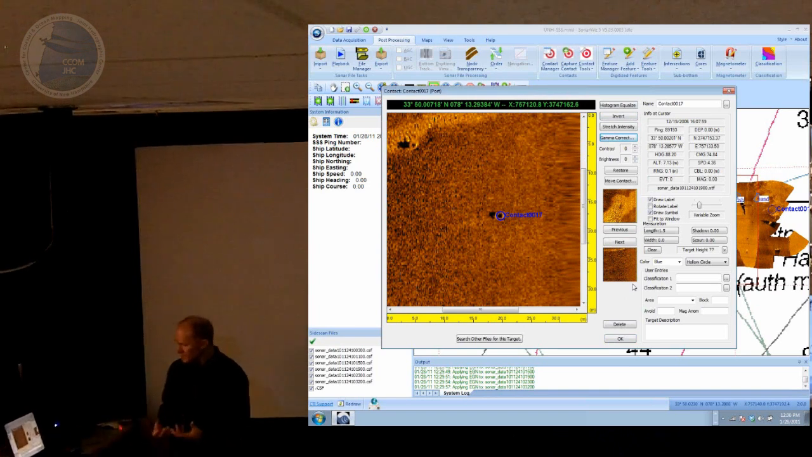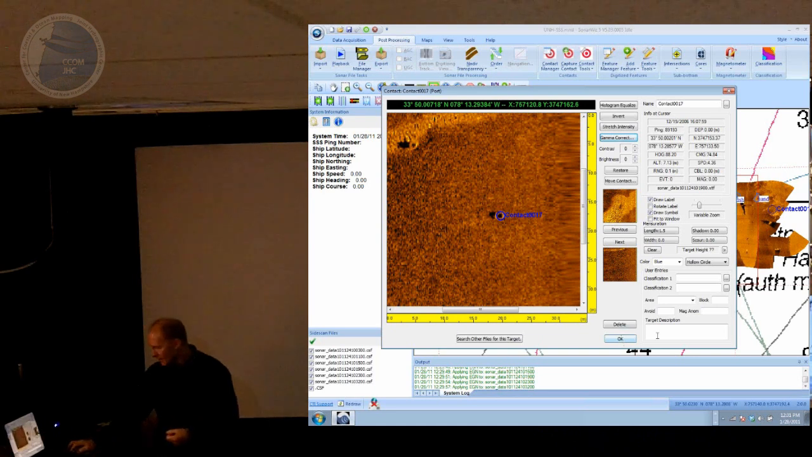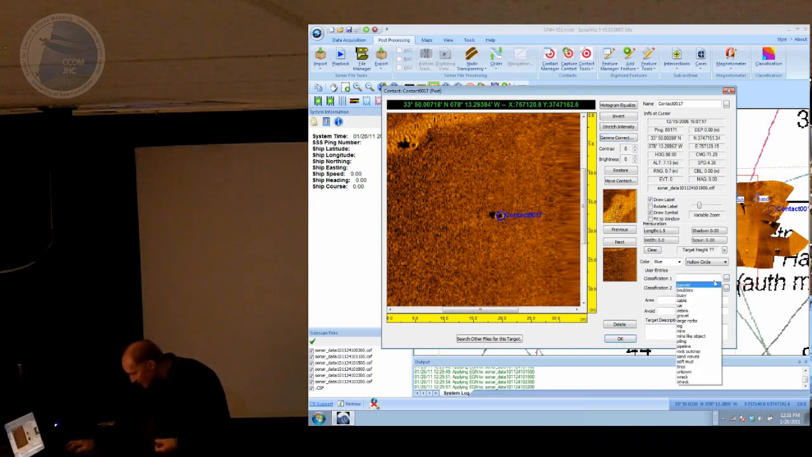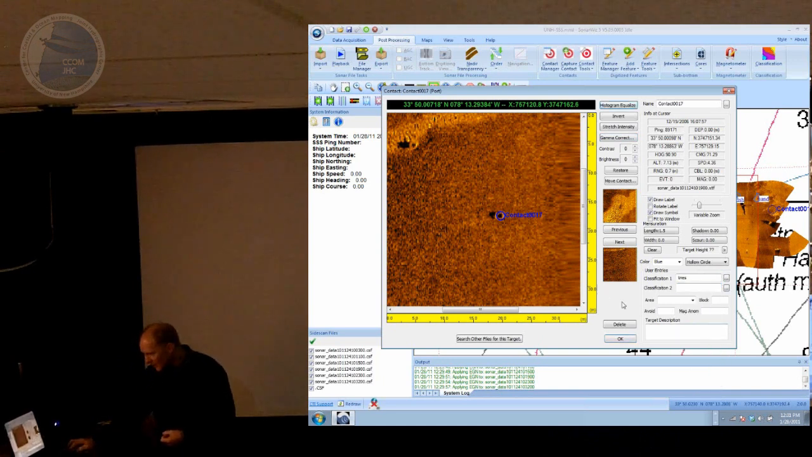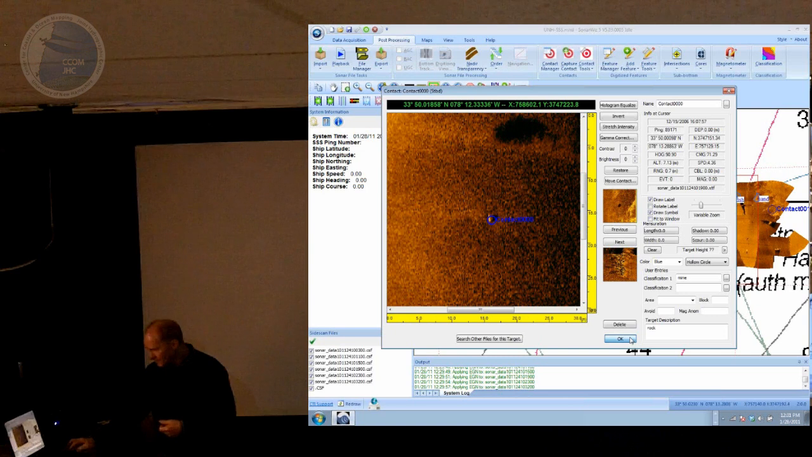But the idea here is that you capture points of interest in your sonar data, and then you save it and you report on it. So if I wanted to classify this thing, I can click on this button next to classification and say this is a tire, and I'll press OK or go to the next button and so on. I go through my list of contacts that I've captured.